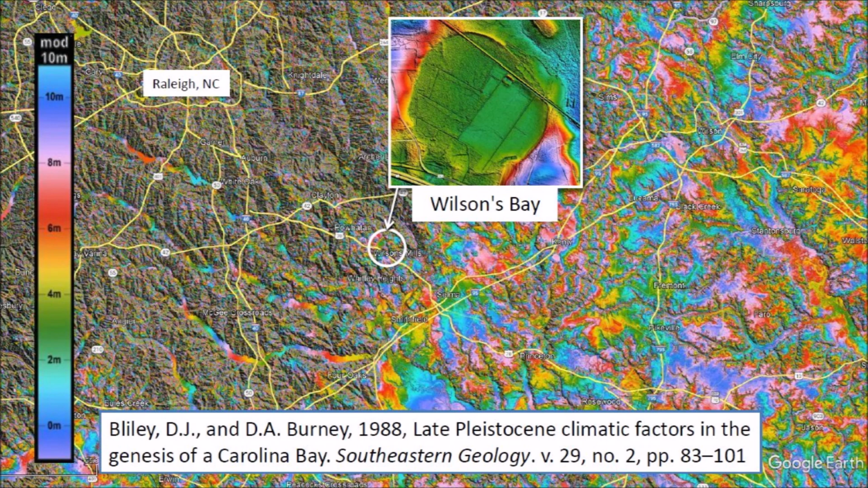The authors believe that the distinct sandy rim unit is partly Aeolian in origin, deposited by strong southwesterly winds, but then they say that initial bay expansion did not correlate with the southwest wind component. Overall, the paper by Bliley and Burney describes a confusing picture of an open water lake, moraines deposited by glaciers, and sand deposits that are inconsistent with the geological history of North Carolina.